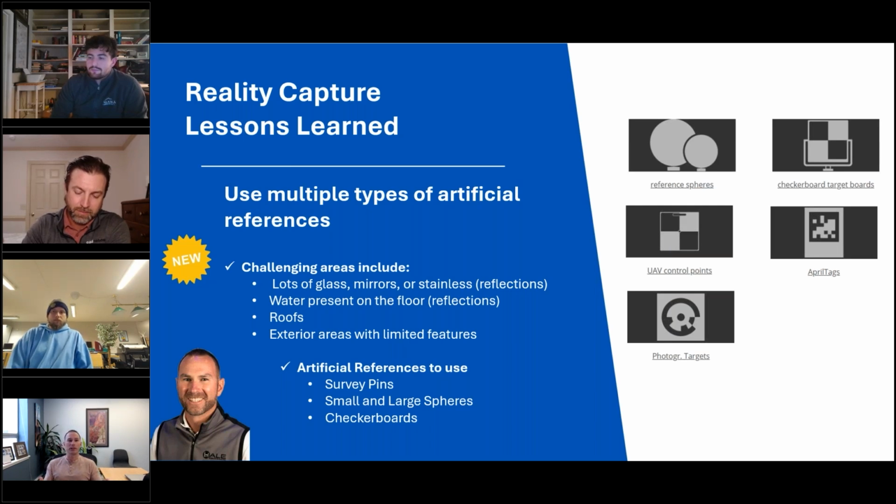Another common one is roofs. There doesn't tend to be a lot of artificial objects on a roof surface to pull together this information in a good format. So think about those things. Have some backups on hand, whether it be spheres or checkerboard targets or some kind of survey points. Some of the smaller scanners will use the April tags, even photography targets for these things. So play those into your process and always have that plan B and plan C for how you might pull this information together.